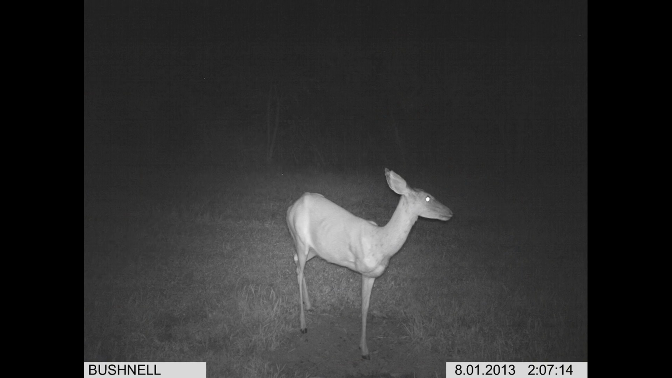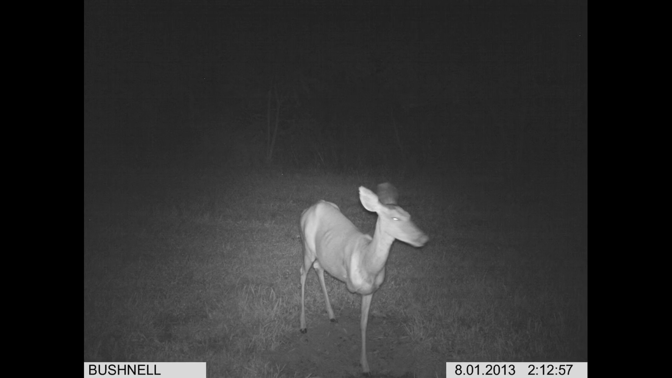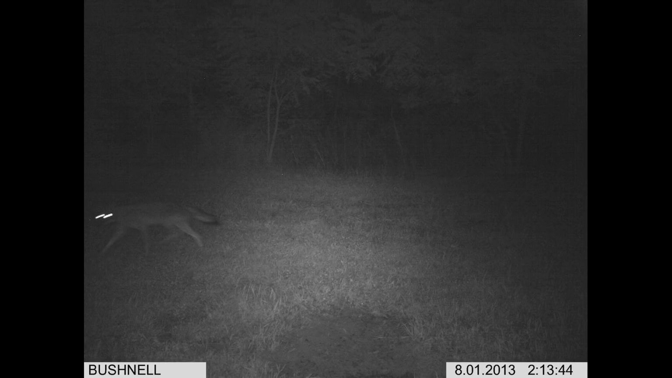Check out this series if it wasn't hard enough to be a three-legged deer and raise some fawns. Watch the timestamp on these photos. Yes, that coyote was trying to take advantage of that three-legged deer. He was just seconds behind her, and as she took off running, he was definitely on her trail. We don't know what the outcome is, but that's just some of the mysteries and some of the unique captures you can capture on trail camera.